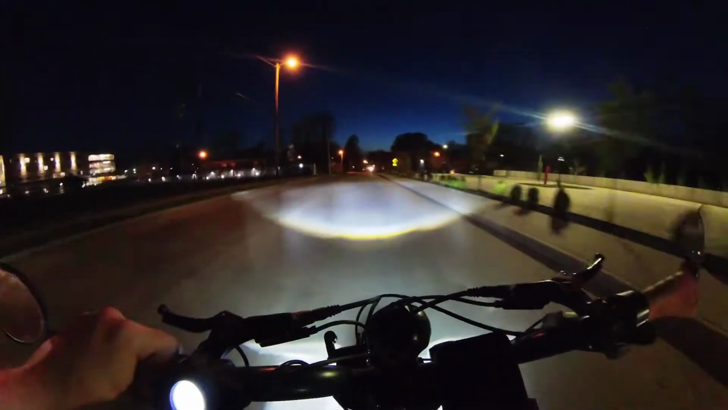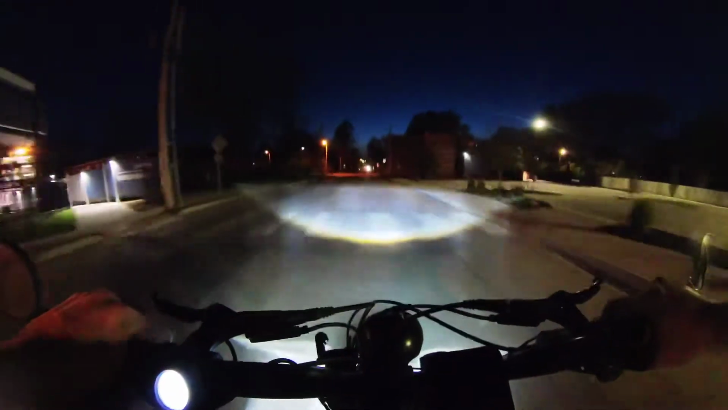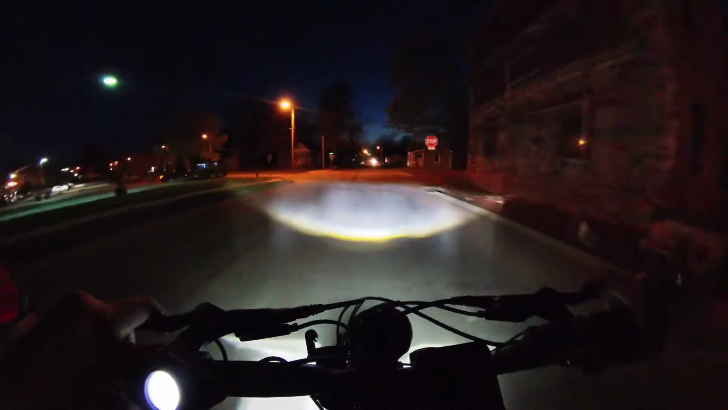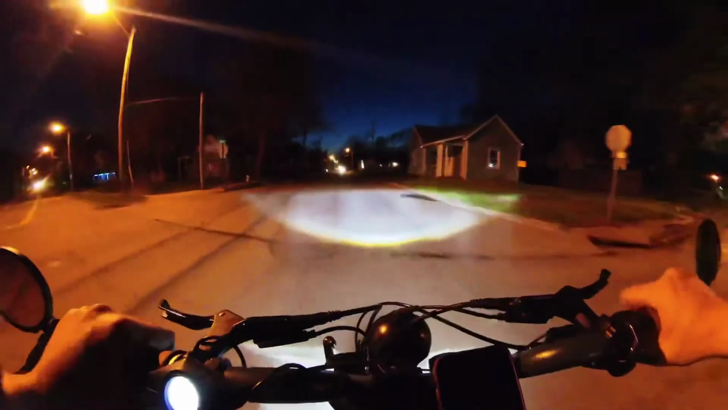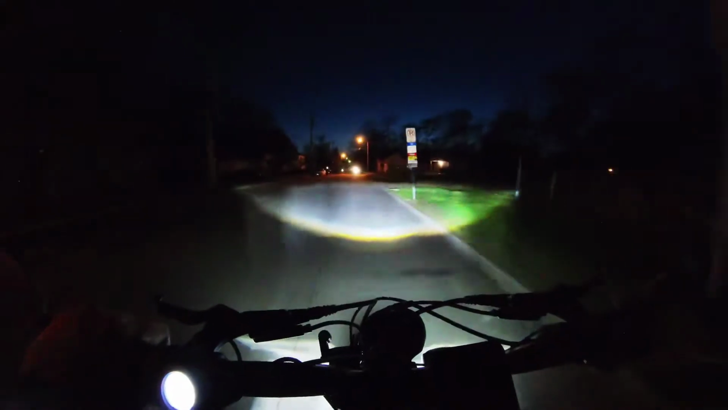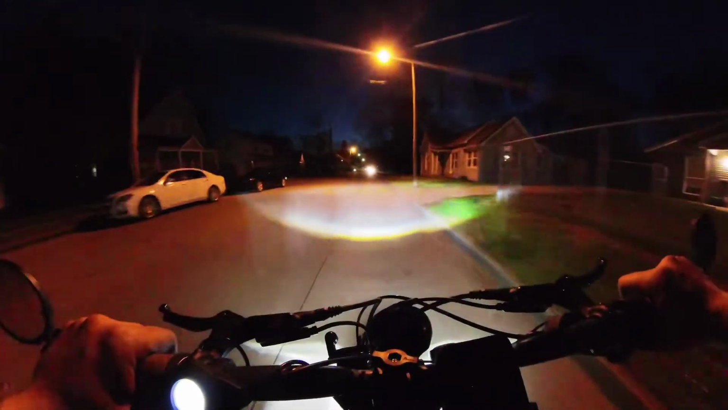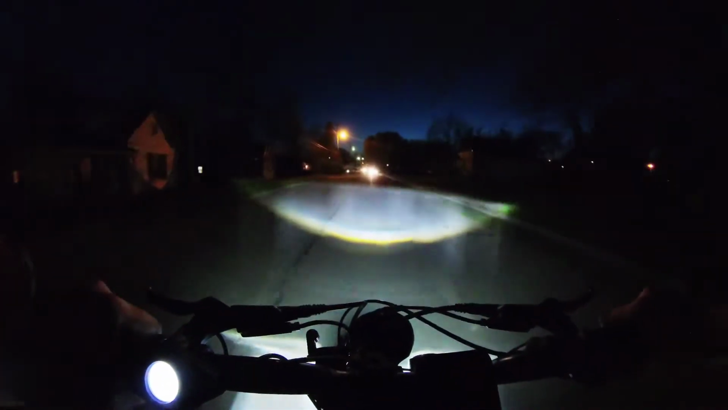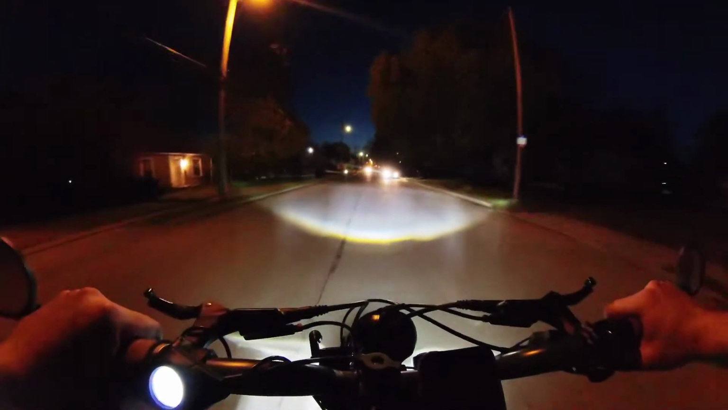Again, I'm in the first gear, highest resistance. We're at the lowest gear. Oh, yeah. Looks like I got a car on the wrong side of the road here. But you know, cyclists are the problem. Oh, I wish I would have brought my goggles. I didn't think I'd be out this late.